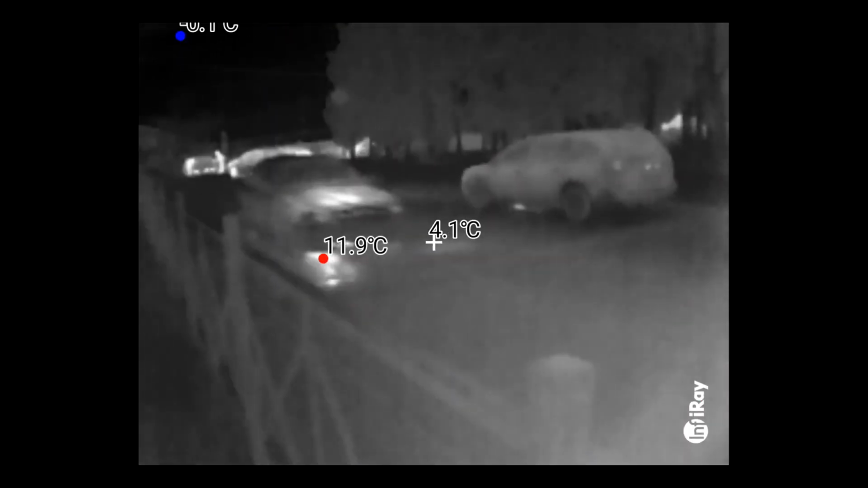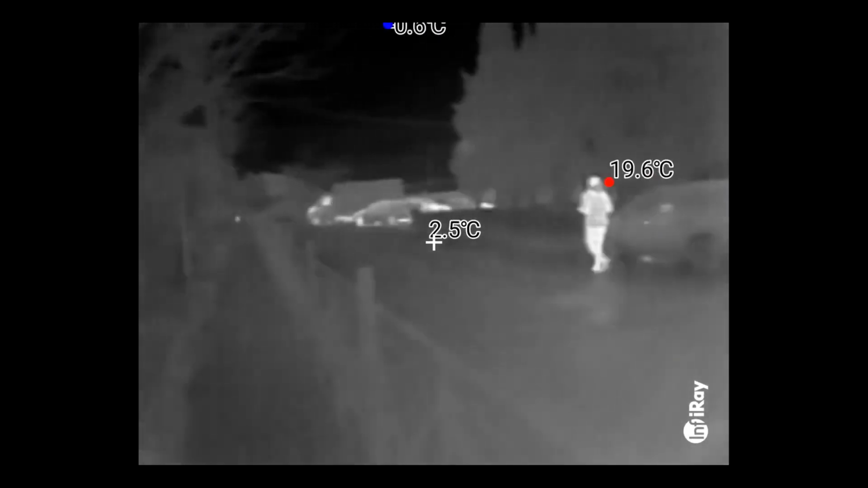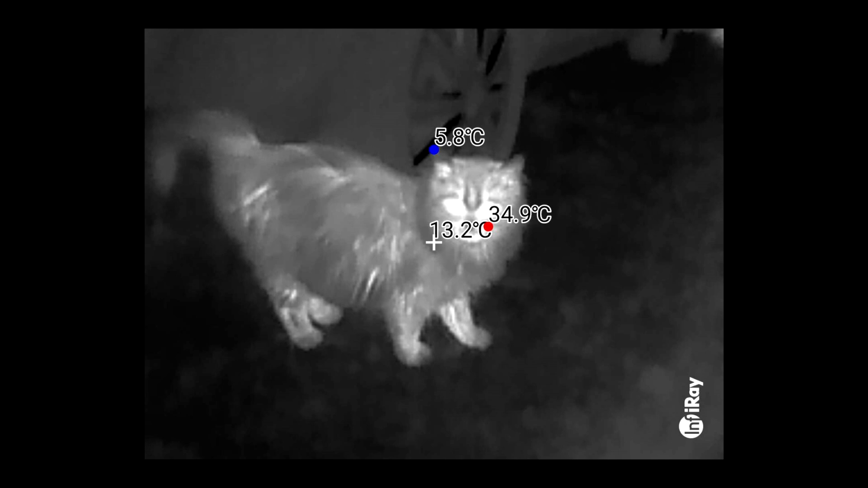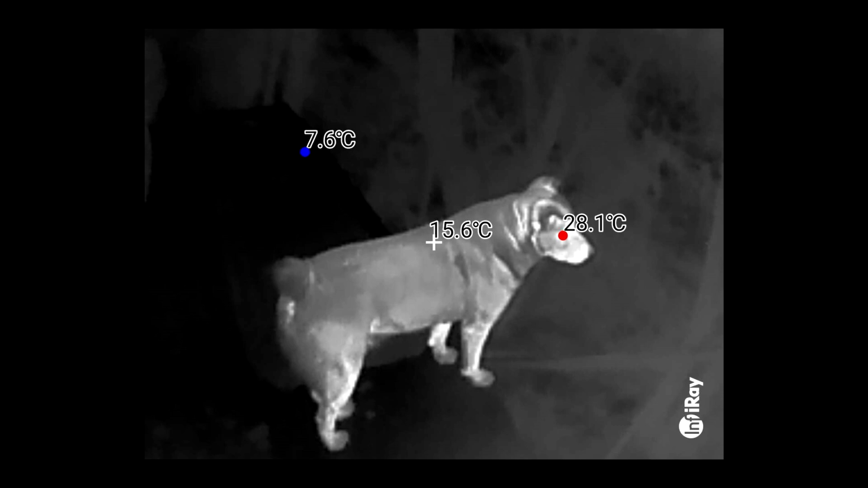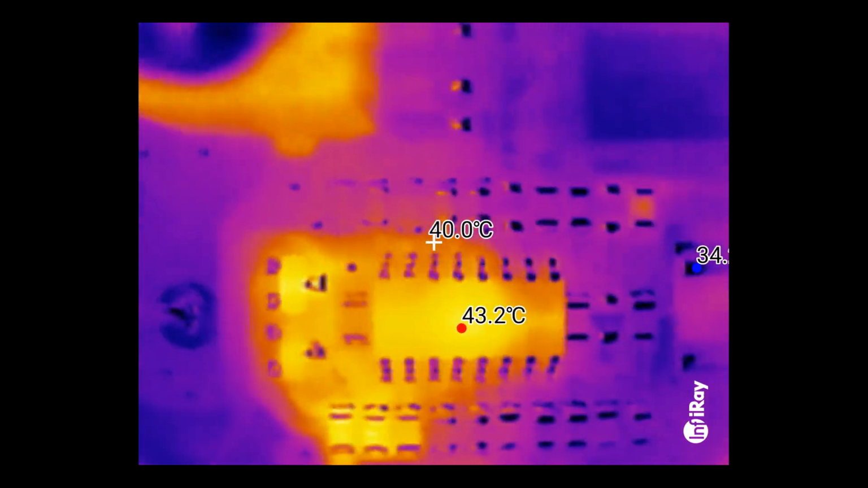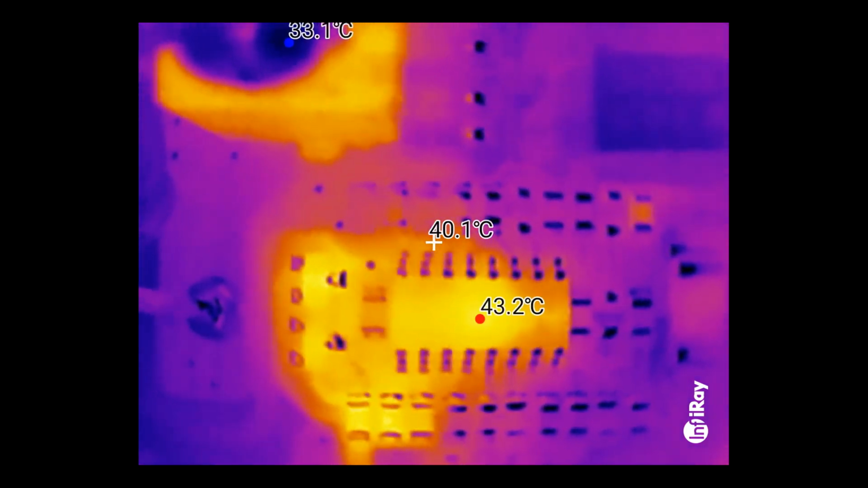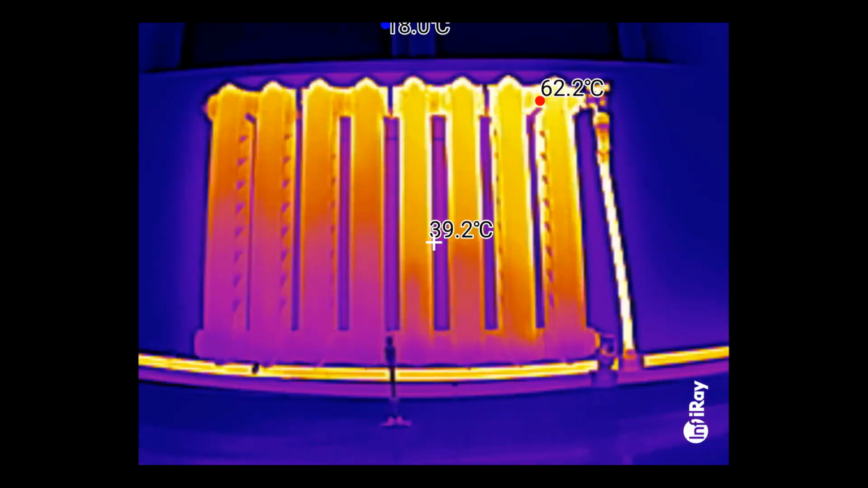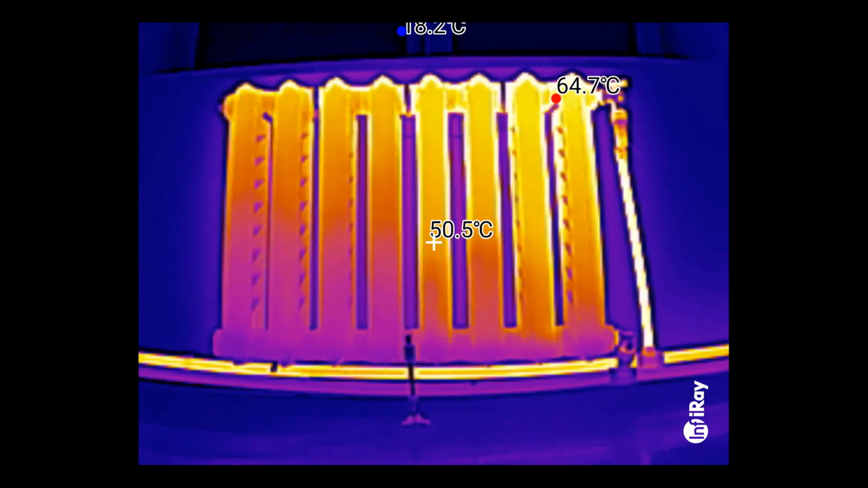Fourthly, it can be used for security, since it detects people and animals well in the dark. Fifthly, it can be used to search for runaway pets. The device helps you see them even in complete darkness. Sixthly, it can be used to troubleshoot electronics printed circuit boards. It detects increased heating of faulty elements. Seventhly, to search for blockages in heating radiators, and to search for leaks in water-heated floors.